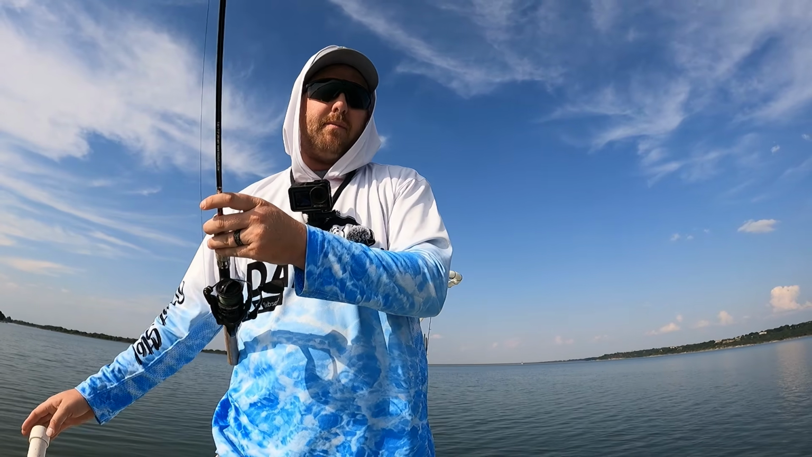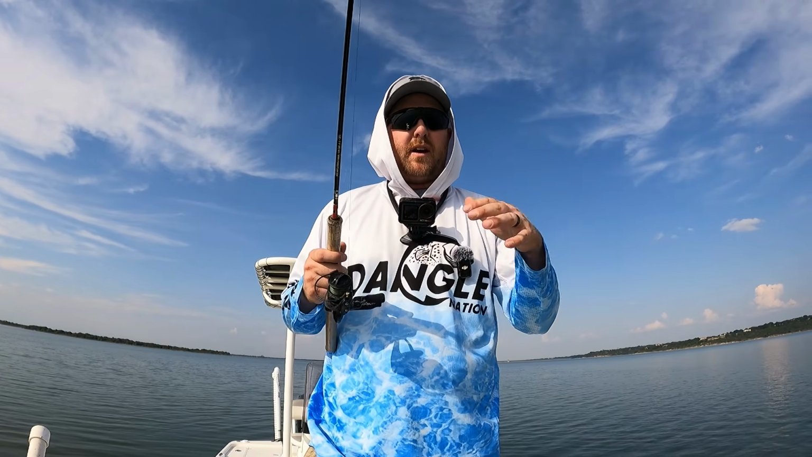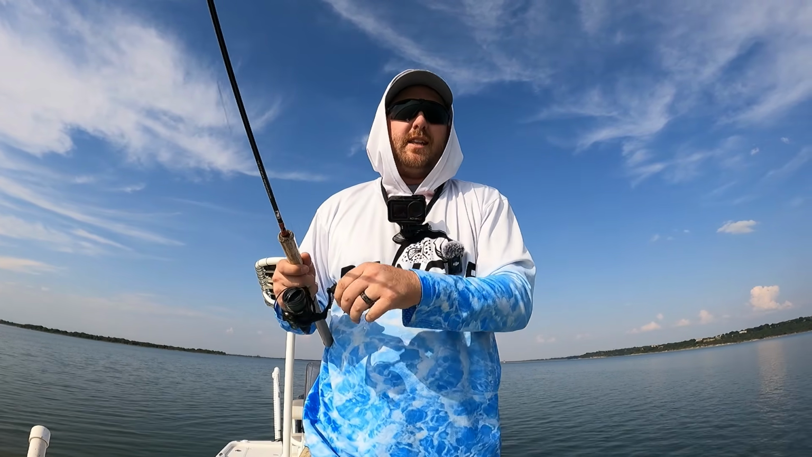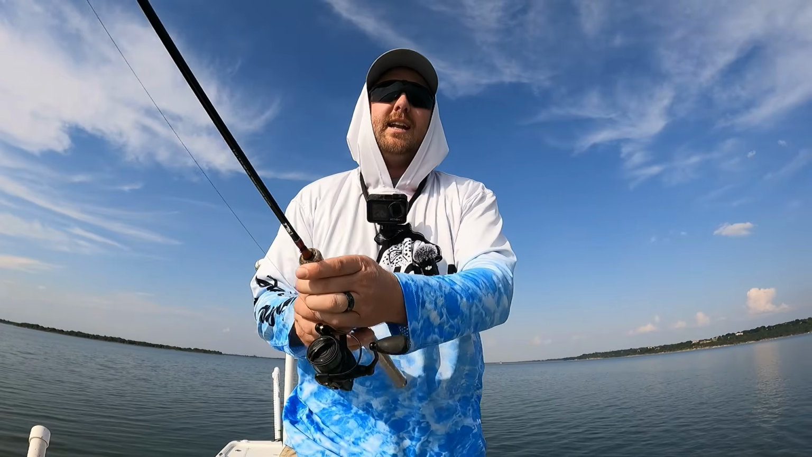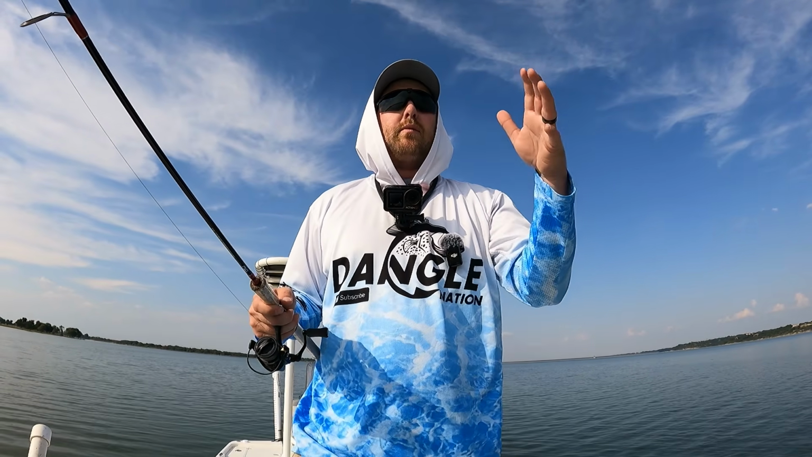Now, once they get off of that month or two hiatus, they're gonna be following these creek channels. They're gonna be following these bait balls. They're gonna be following the shad. That's what they wanna do, guys. They wanna follow the shad. So if you can find a bend in a creek, a natural bend, if you can find a transition point like right here on this flat.